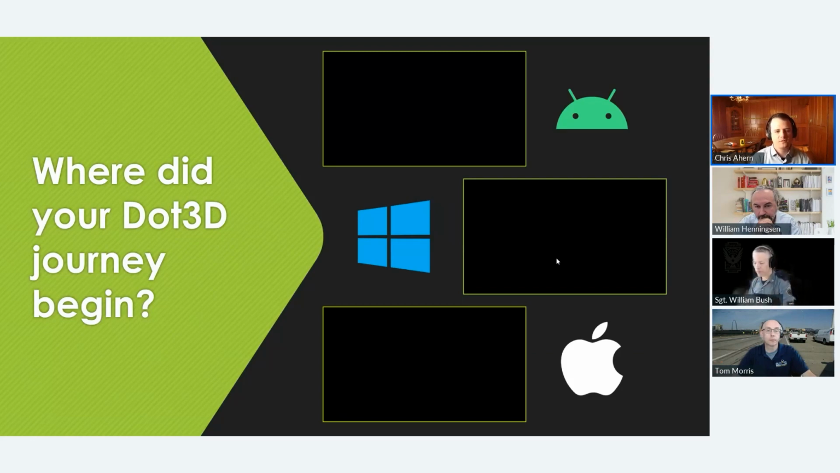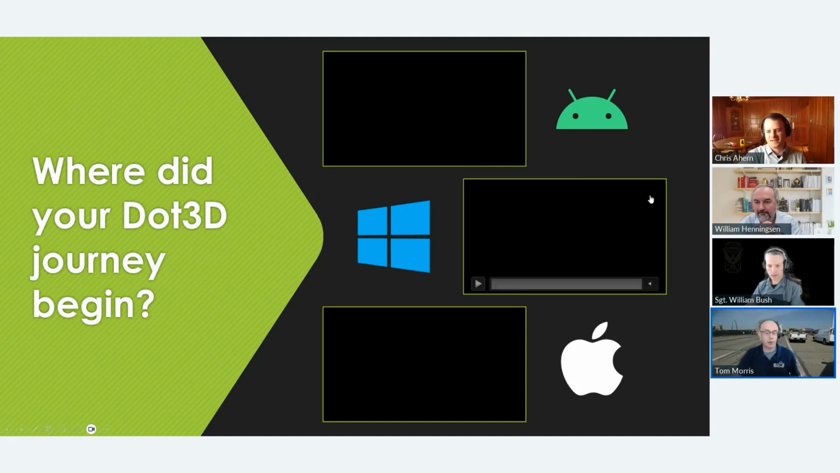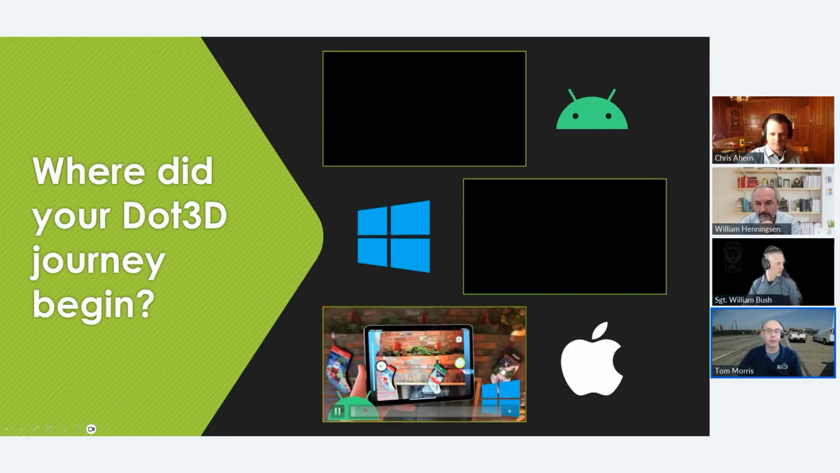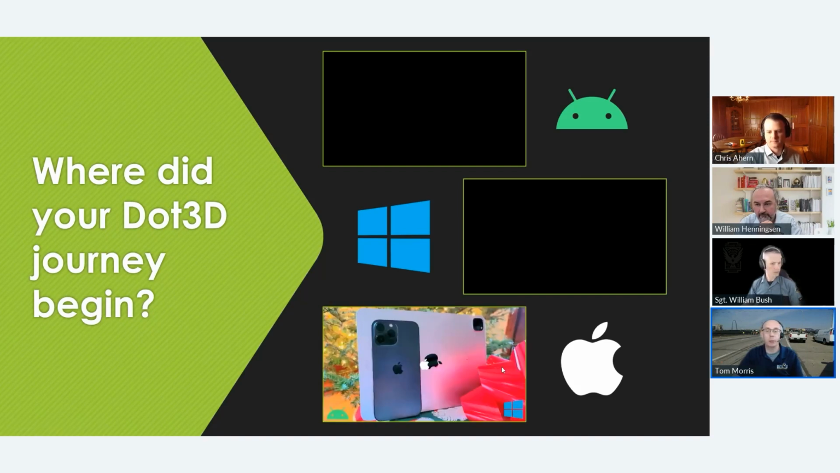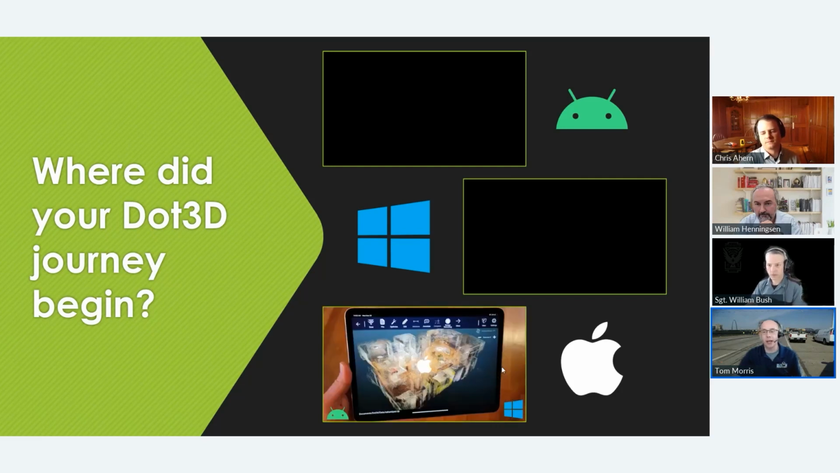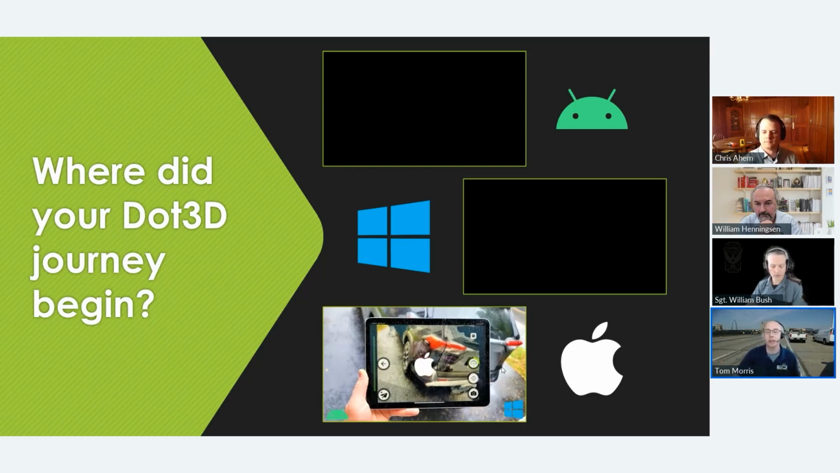So I would ask each of you to just give us a brief background of where your Dot3D journey began. I know each of you found your way to us in a little bit of a different manner. So have at it. I'll start off. I wanted to get into LiDAR scanning using the iOS system and take advantage of the LiDAR camera that's in the iPad Pro. And essentially, I was working with some competing products and testing some of those. And then I met up with Will at an annual conference at ITI in Collinsville last September when you had just released the iOS version of Dot3D. And he said, you really need to take a look at this.